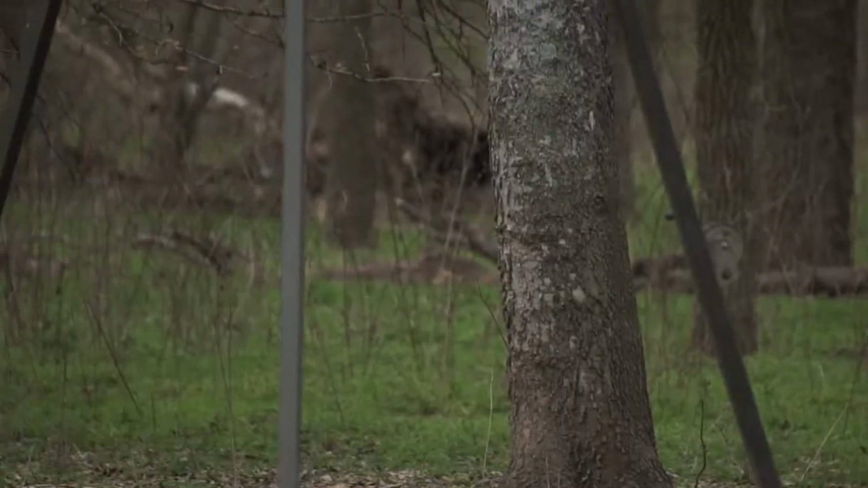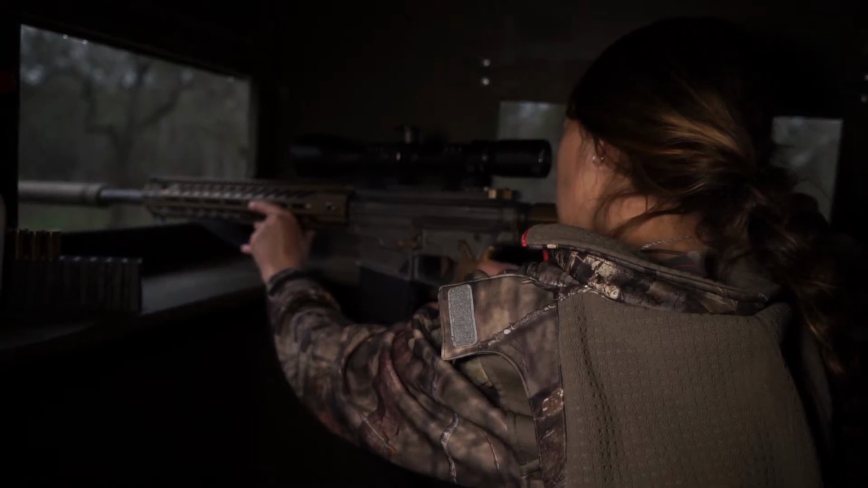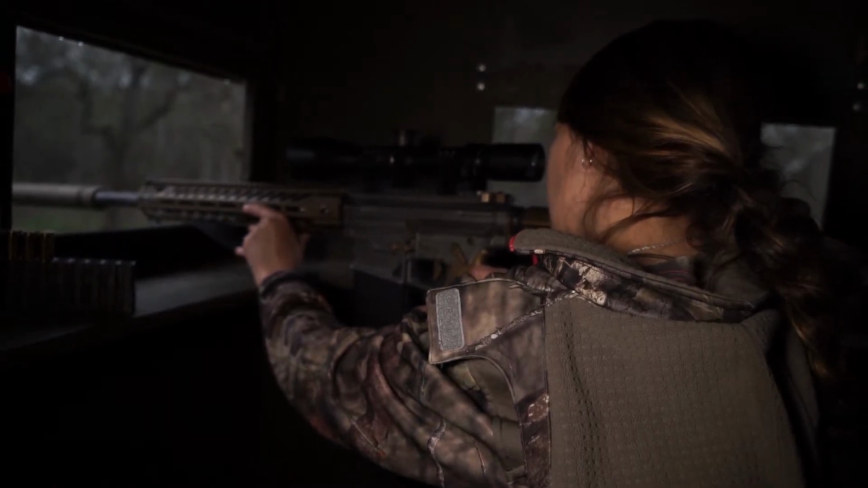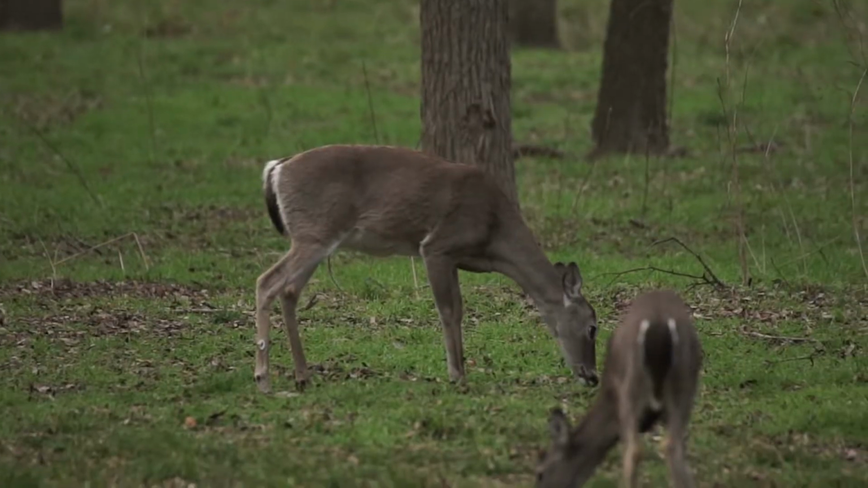She's going left. I see the blood coming out of her. Okay, she's over. She's down. I see her legs moving around. She's down. I know I made a good shot. I heard the bullet hit.